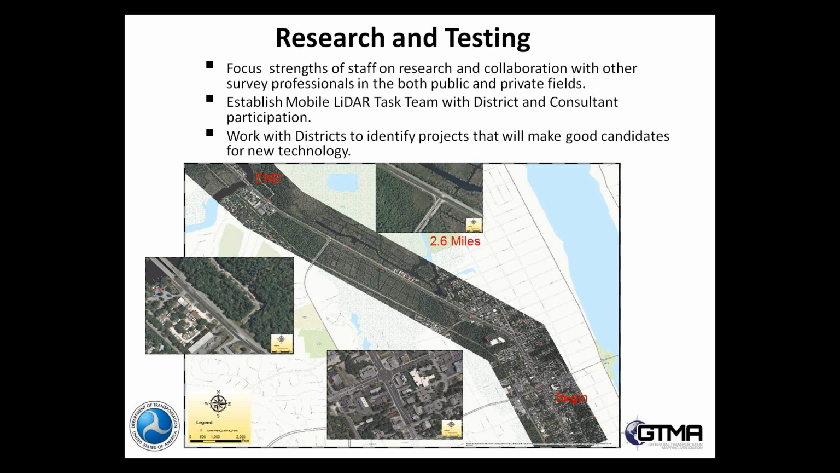We wanted to pick some fairly straightforward ones that we could use to compare the technology to traditional methods and other things. In this case, this project is basically 2.6 miles, which is really pretty small. It's going to be at the low end of the typical type of scanning jobs.